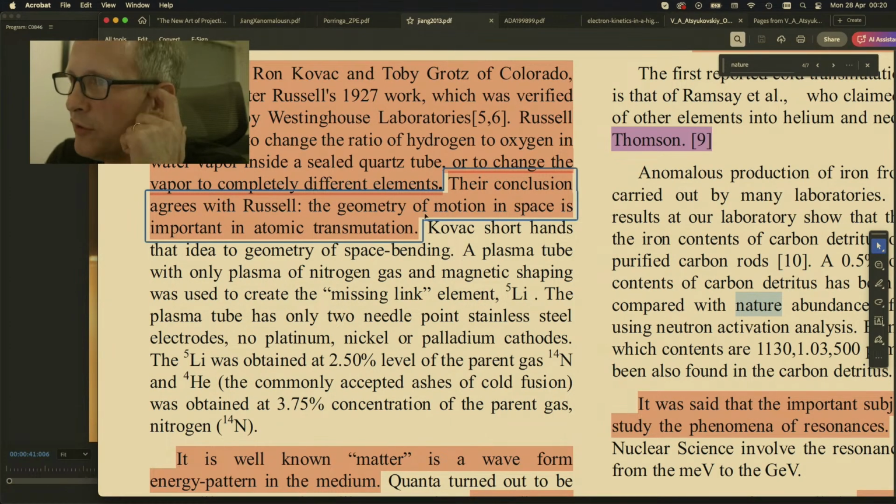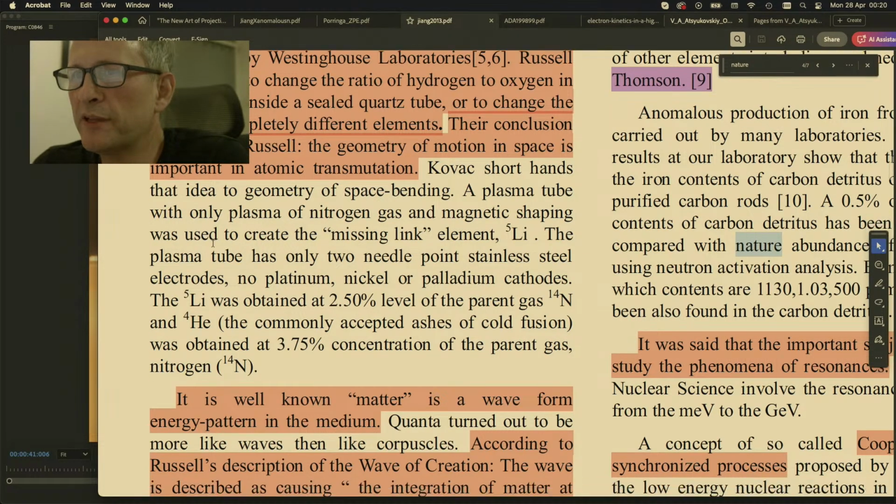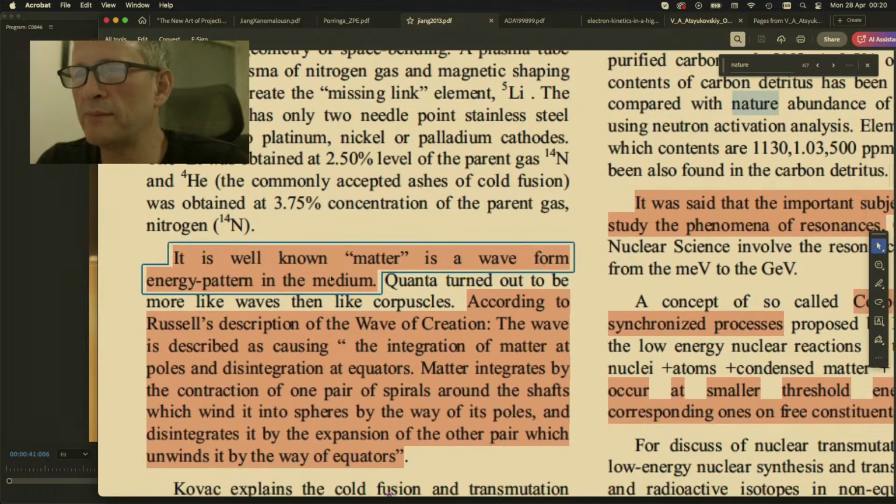that the geometry of motion in space is important to atomic transmutation. Kovac shorthands the idea of geometry as space bending. A plasma tube with only plasma of nitrogen gas and magnetic shaping was used to create the missing link element 5 lithium. The plasma tube has only 2 needle points, and so on. So he talks about it.